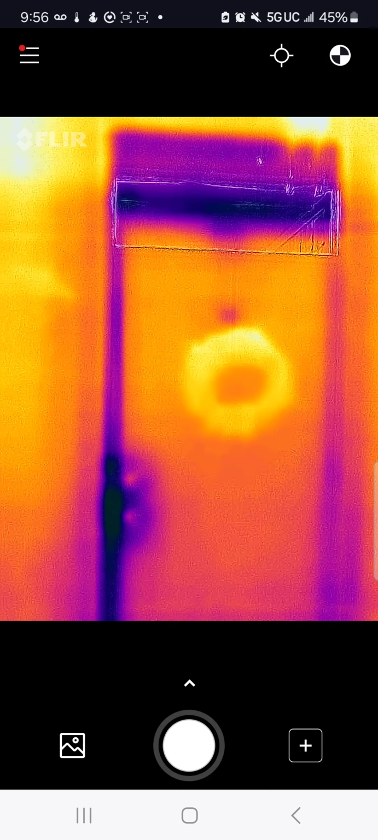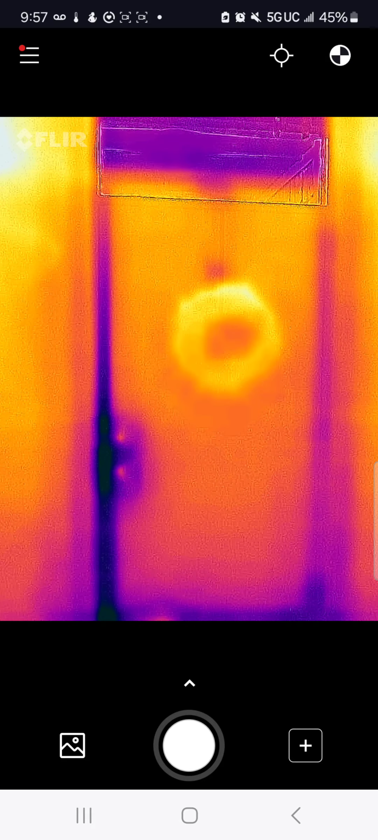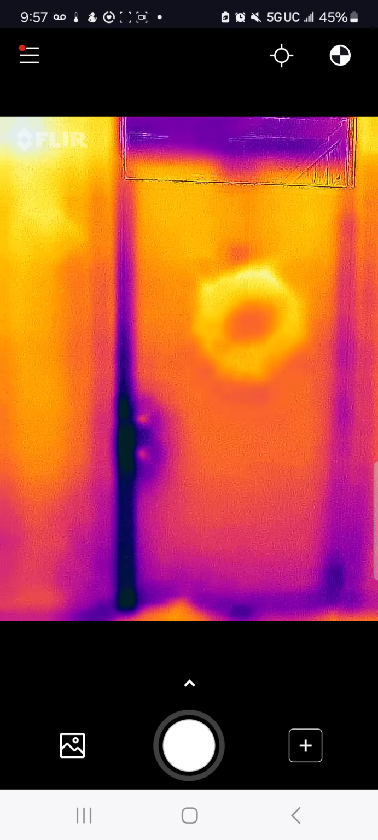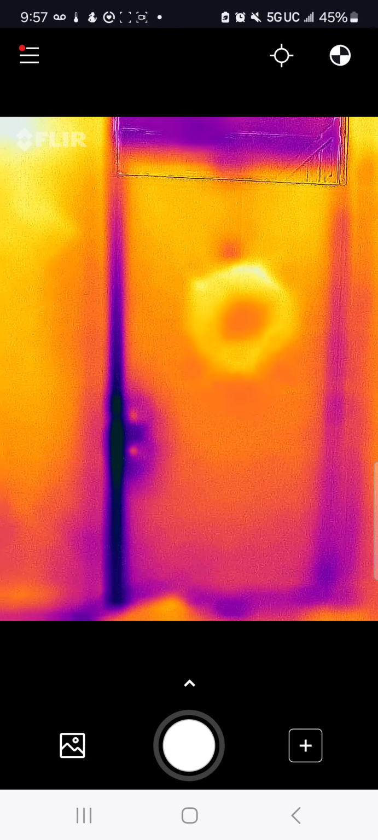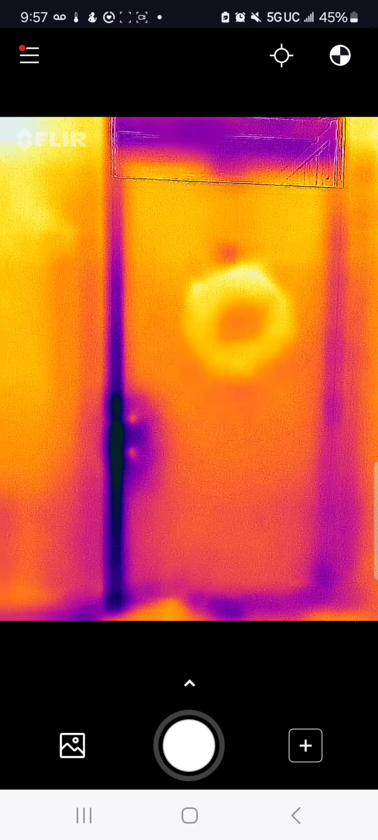So as you can see around the main door, although there's weather stripping attached around the door, these areas still show that they are colder than the rest of the door.